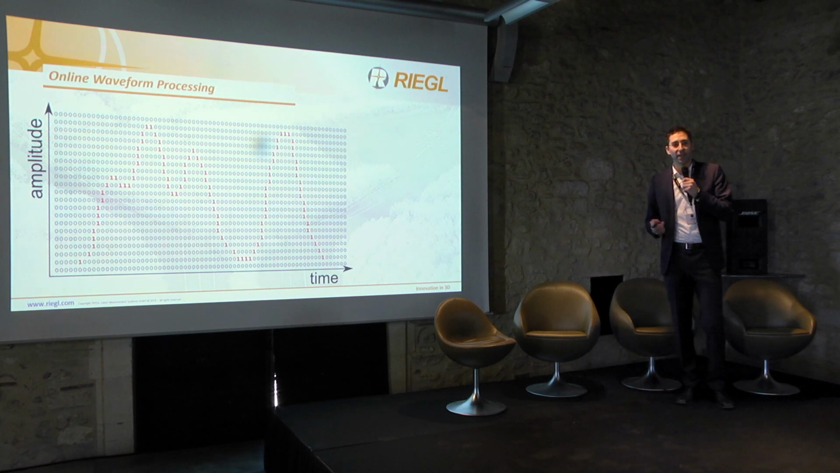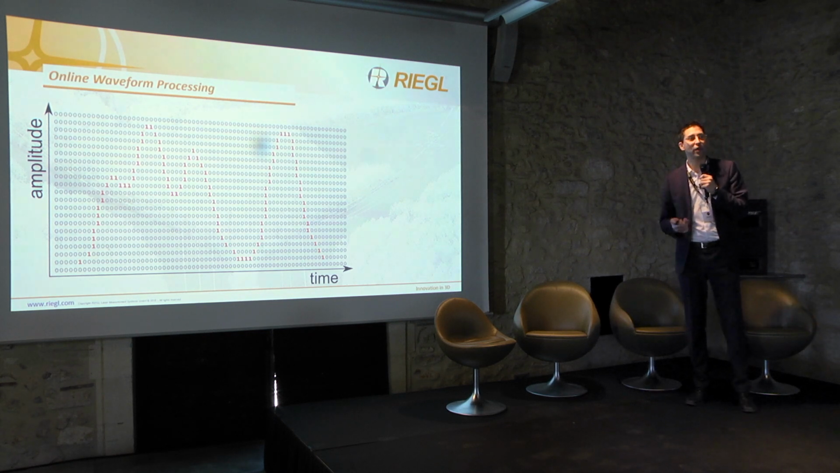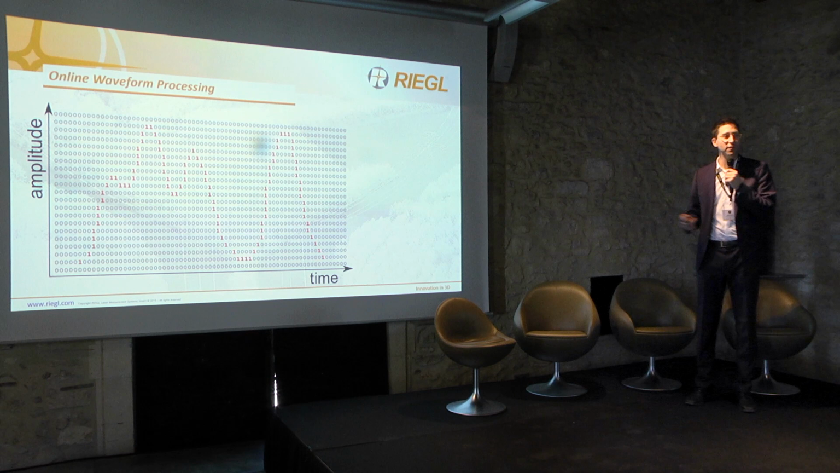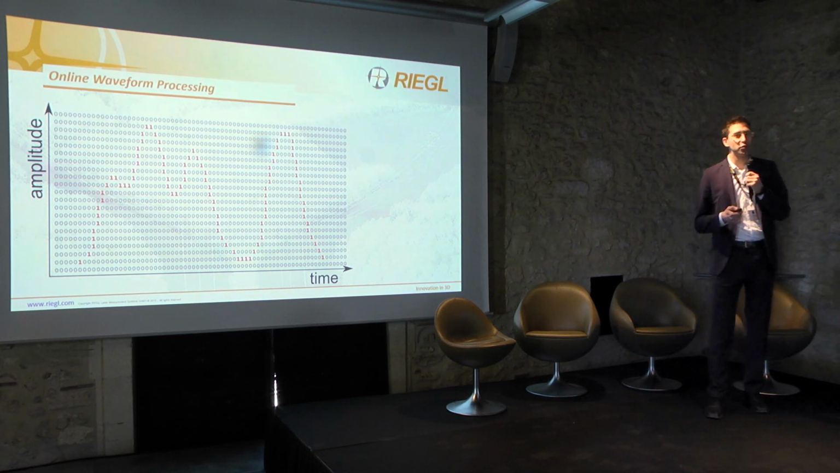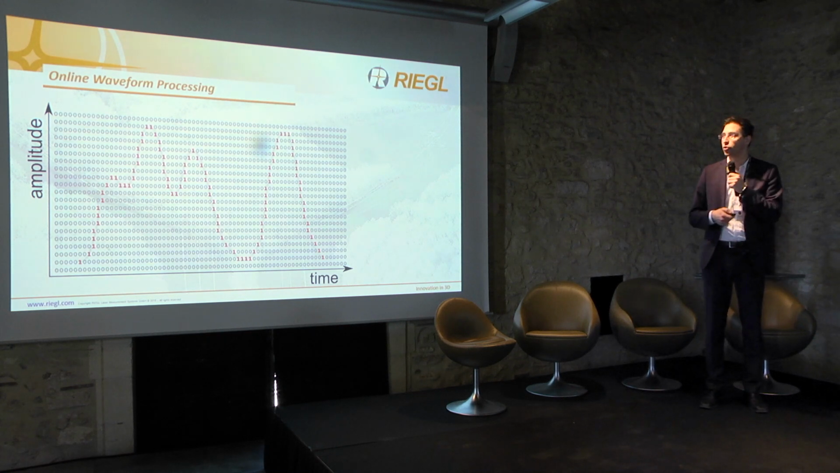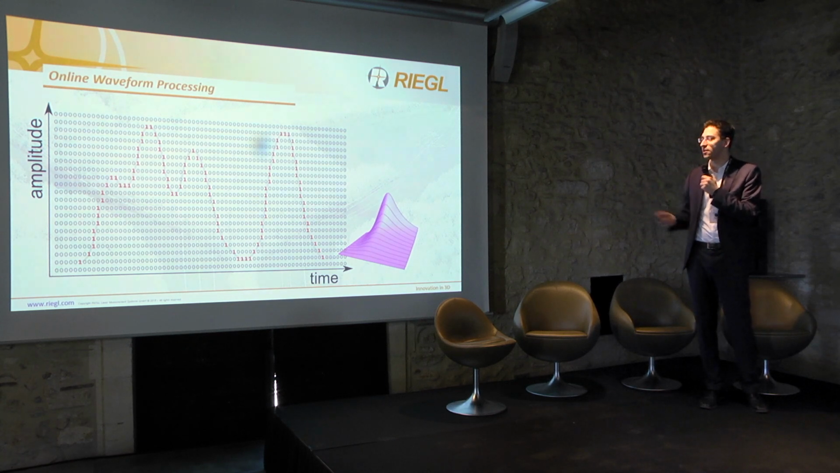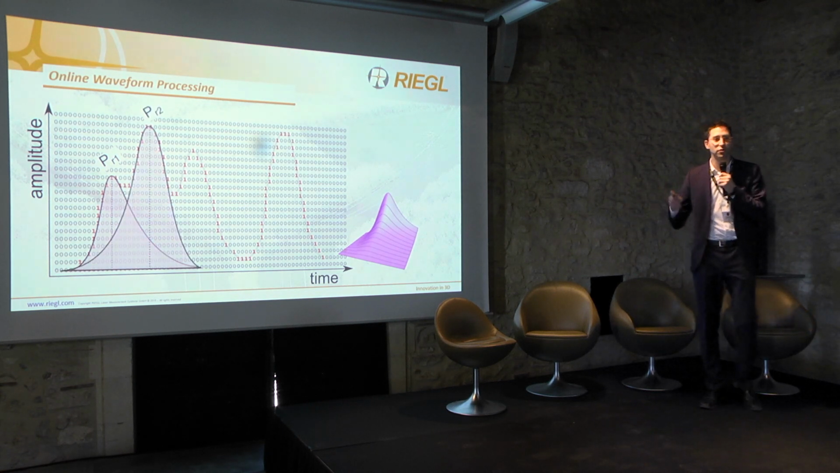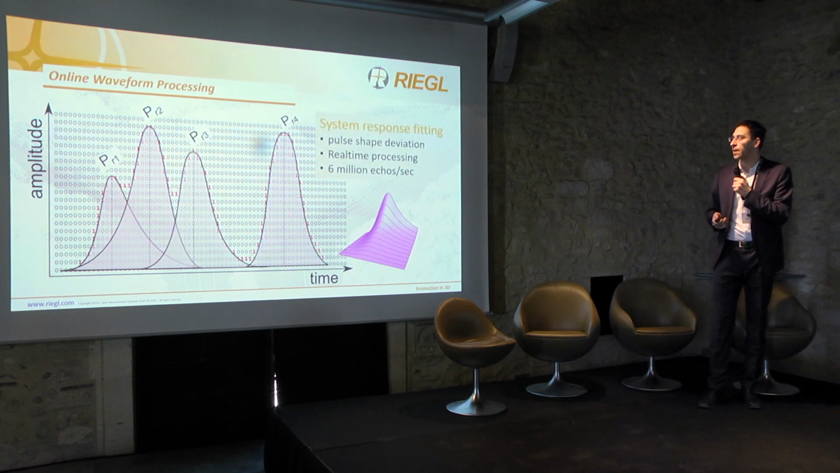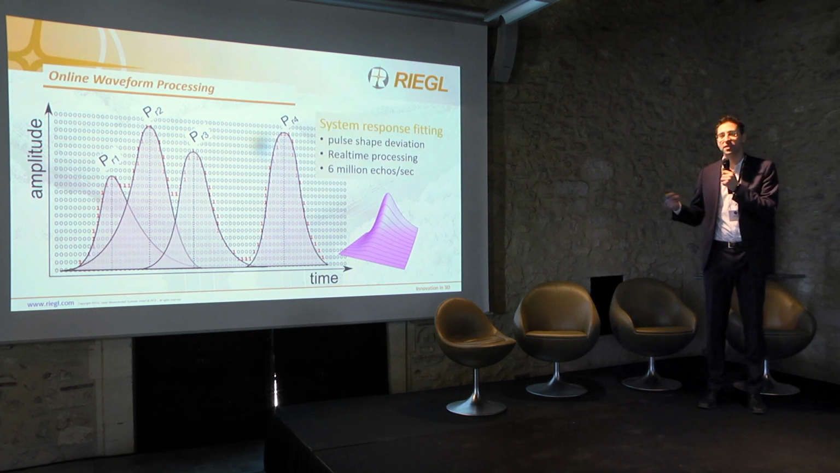Especially coming from airborne, we always talk about waveform processing, full waveform. On the MiniVUX and VUX series, we're talking about the online waveform principle. We already process these returns during data acquisition. We digitize the waveform, and at the very end you get a peak on your multi-return system, which gives you P1 to Pn, up to a couple of echoes, and all this is done in real time.